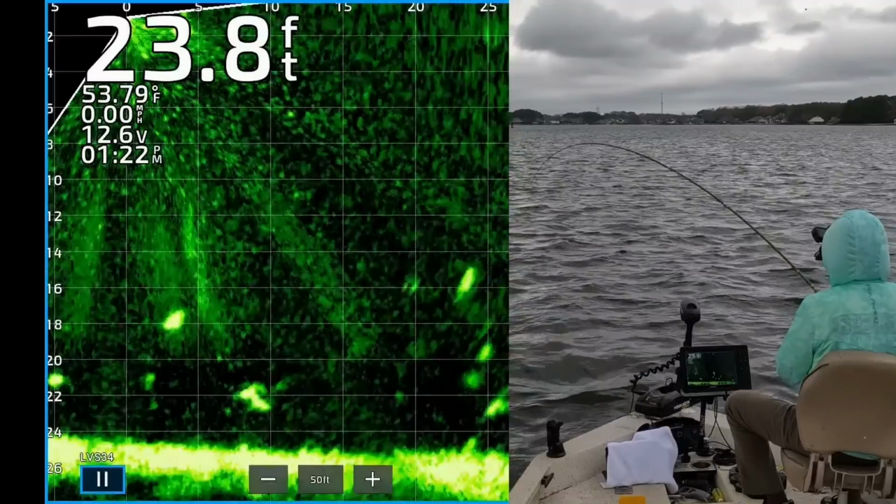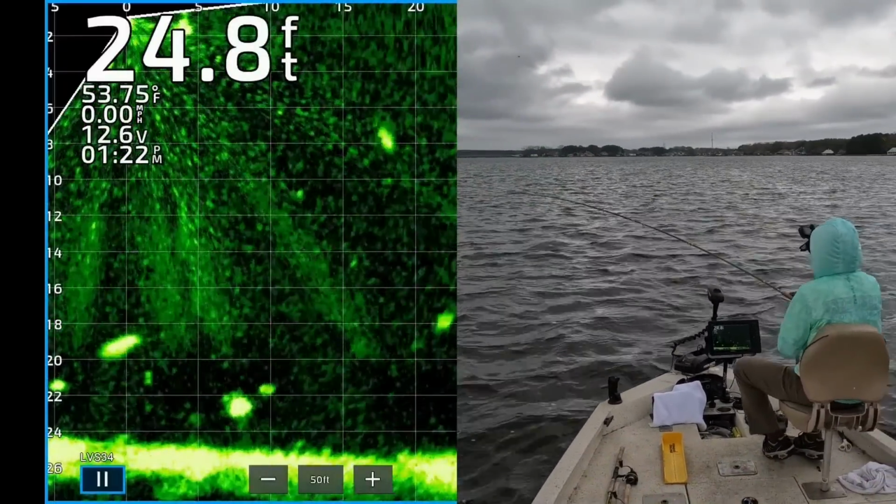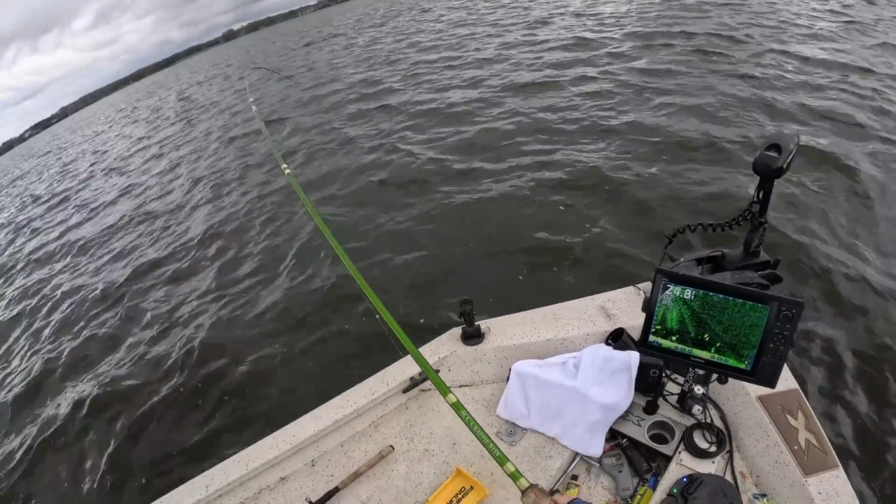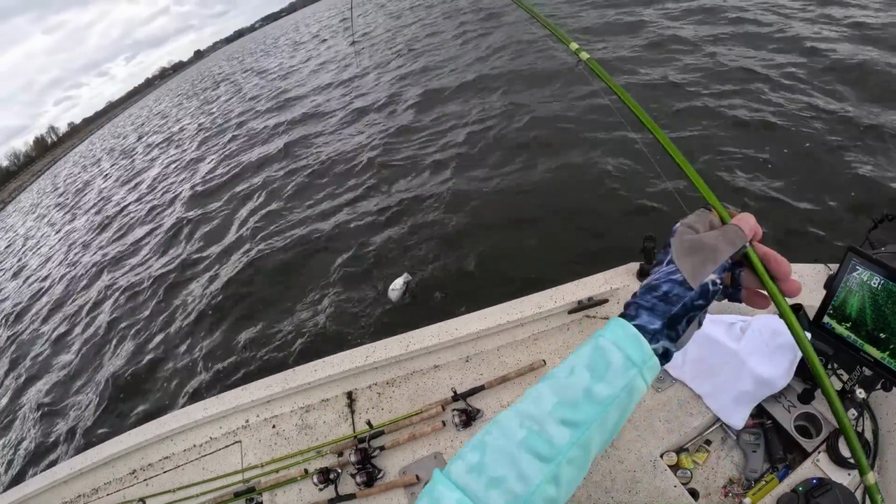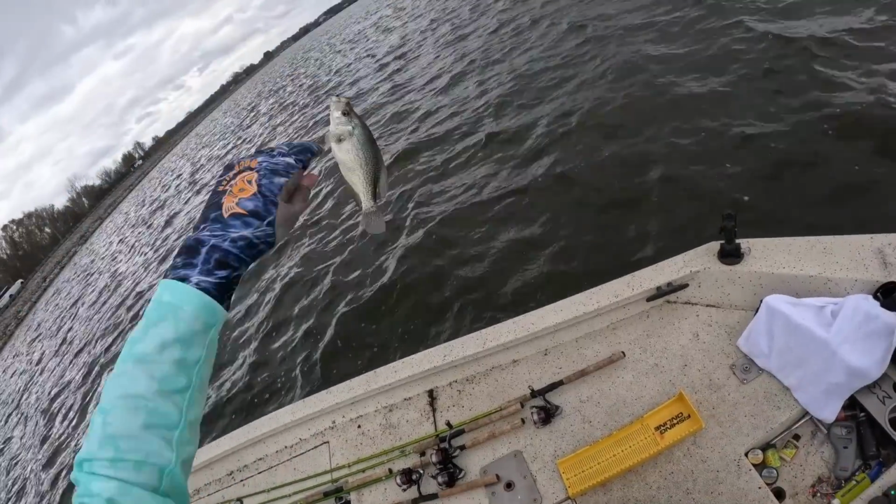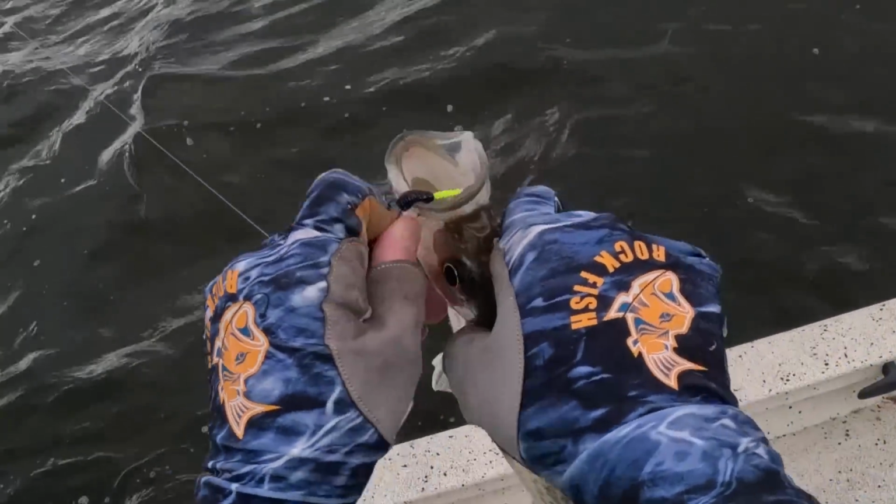There's one. Look at that. 25 feet out. Good Lord. That's a toad. Get in the boat. Gosh. Mamma mia.